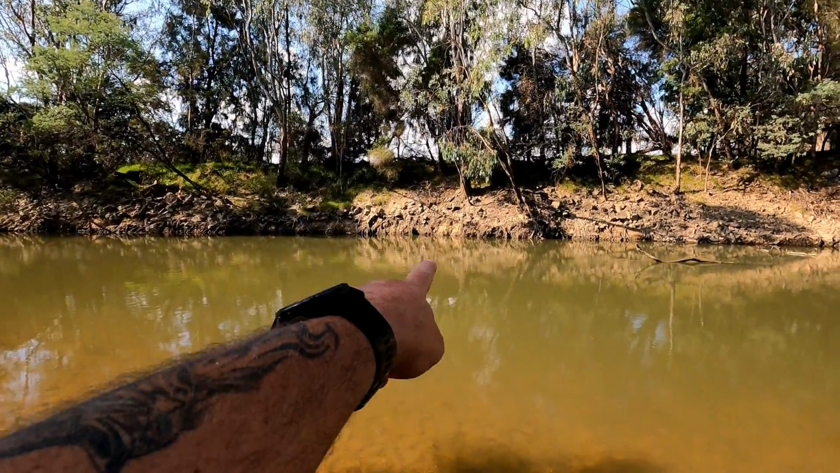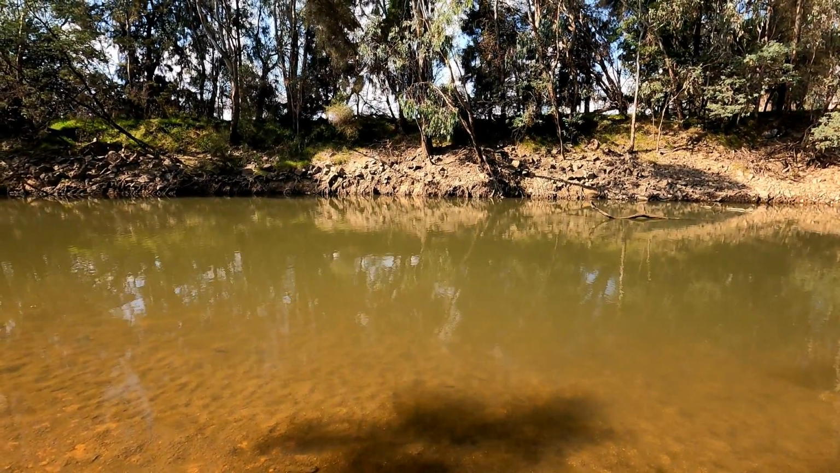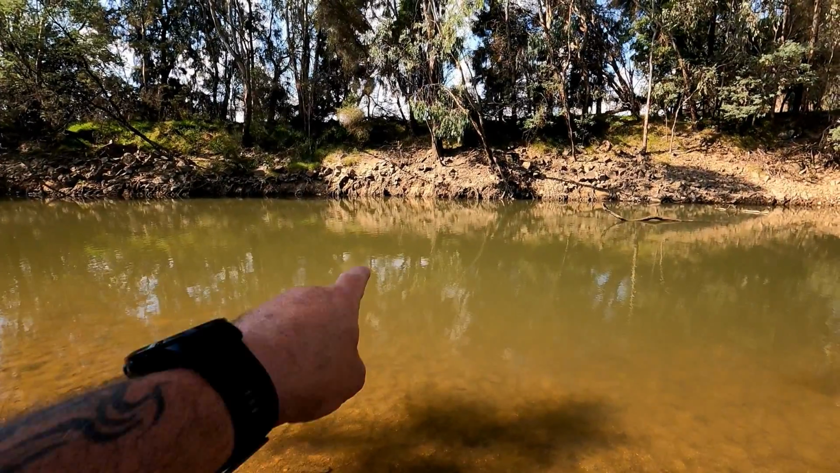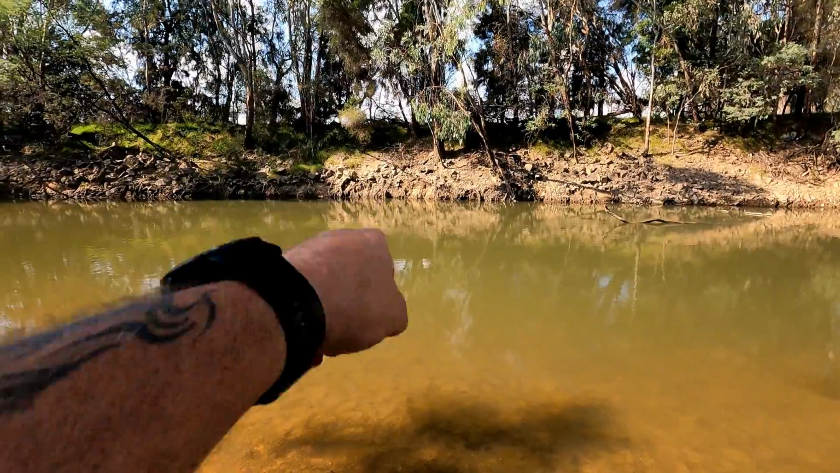Pretty much in front of those couple of trees there, out here in the middle, 2.3, 2.4 metres with a big log on the bottom and a nice big hiding spot for the fish. That'd be my pick, just downstream of that branch by about 4 or 5 metres.